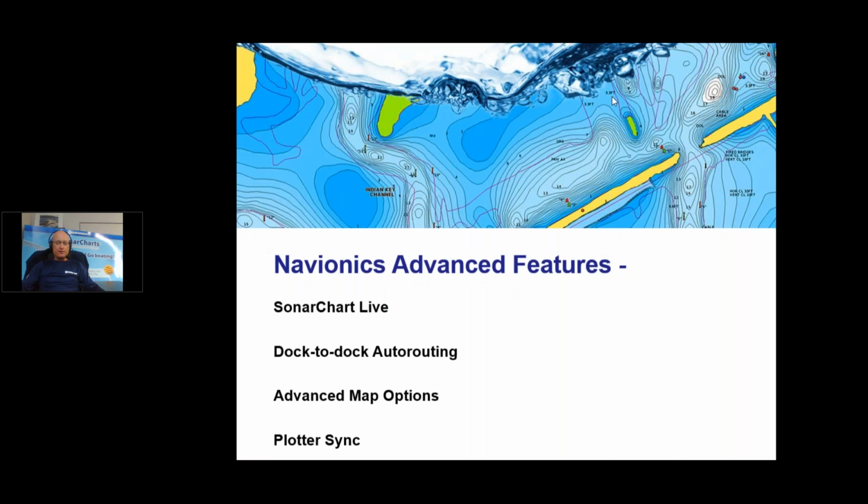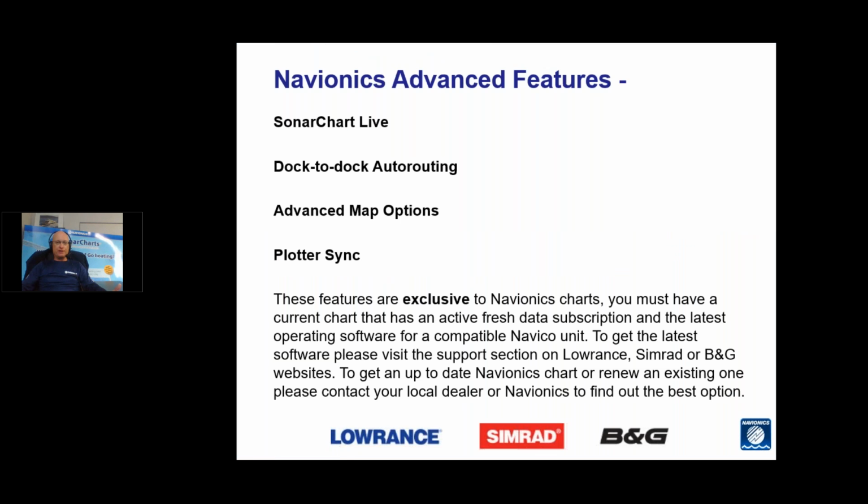So firstly, what we are introducing to these units are what are known as Navionics advanced features, being Sonarchart Live, Dock-to-Dock Autorouting, advanced map options and plotter sync. These features are exclusive to Navionics charts. You must have a current chart that has an active fresh data subscription and the latest operating software for a compatible Navico unit. At the end of the presentation, I will put up a list of what units are compatible.